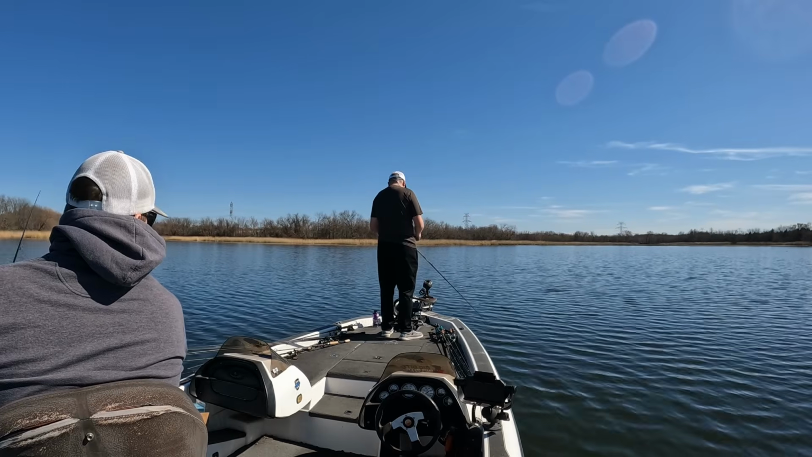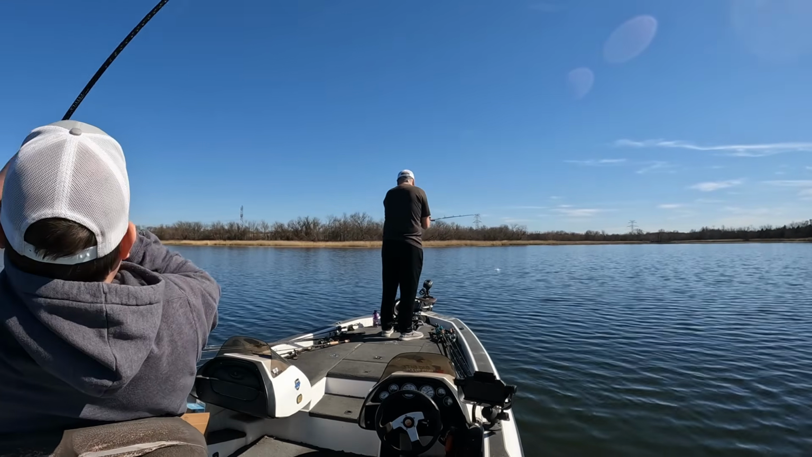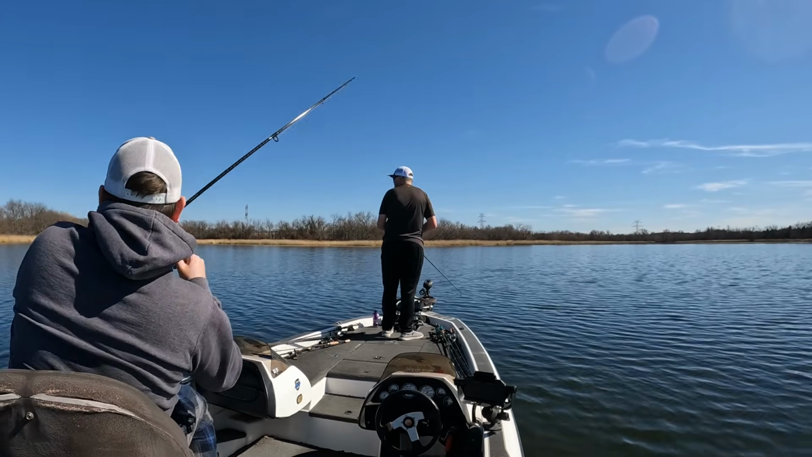That was kind of cool. I came up behind one, and he swam away from it real fast, and I could feel the force off his tail. You got one? Yeah. Good one? Yeah.